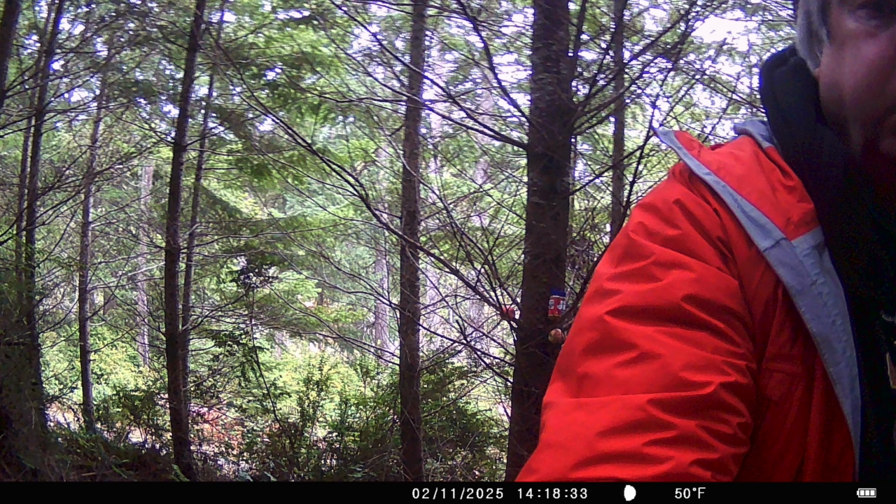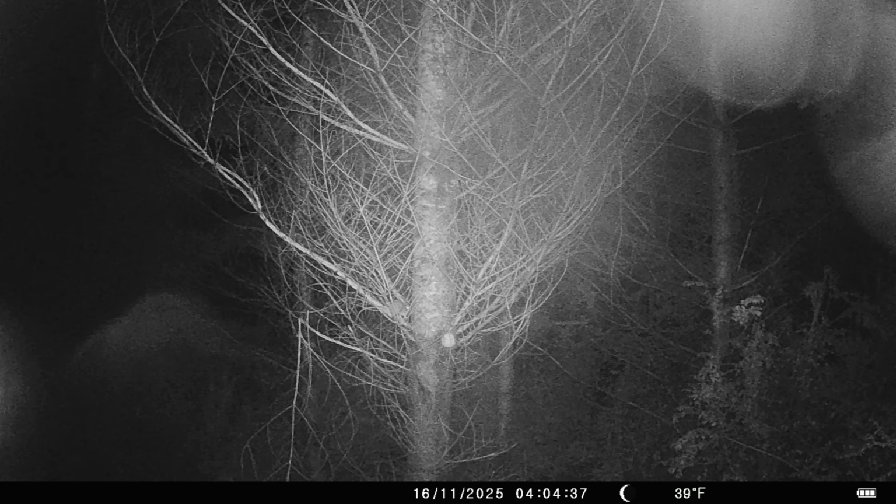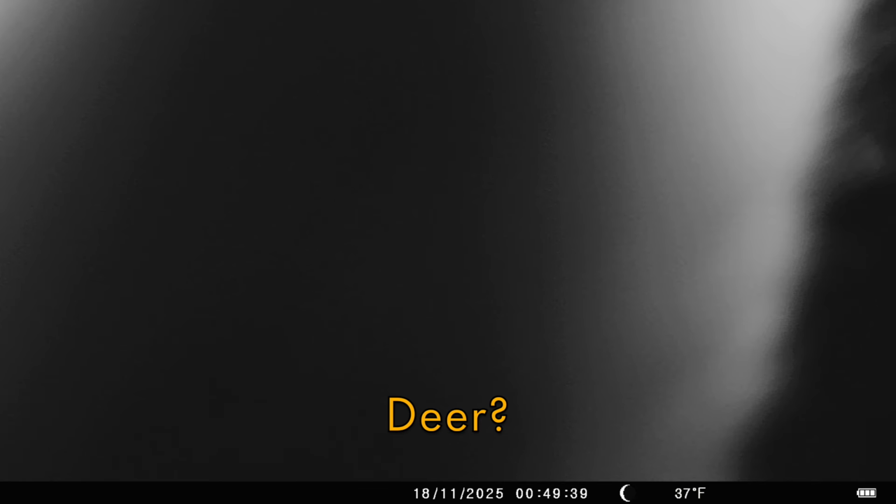And then by the 5th, just like the other trail camera, nothing triggered the trail camera, but the peanut butter and the apples were gone, and the peanut butter had been moved. There's nothing in the picture to show you what triggered that. So that is very interesting, that there was nothing to trigger what made the peanut butter disappear.